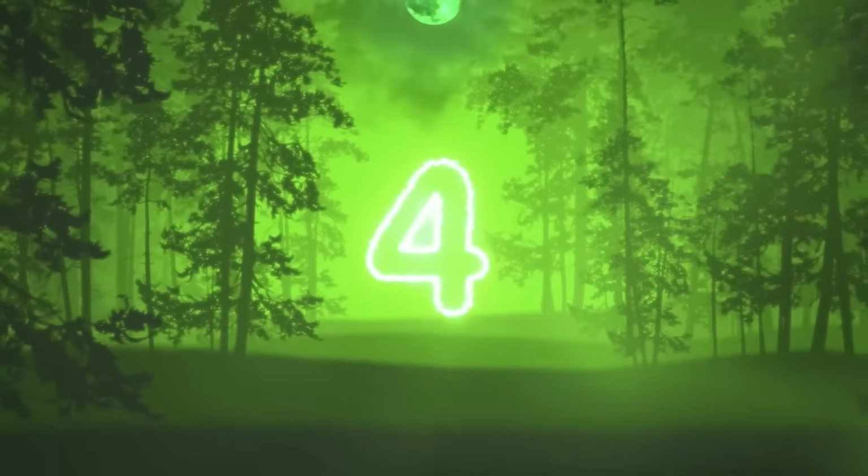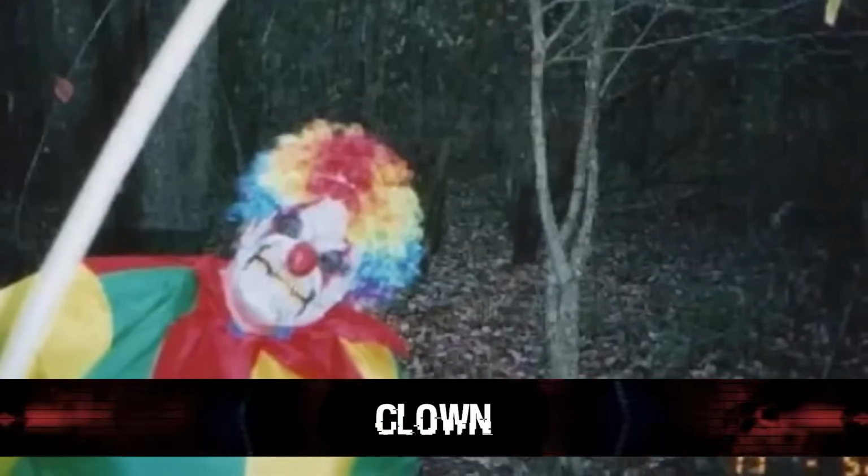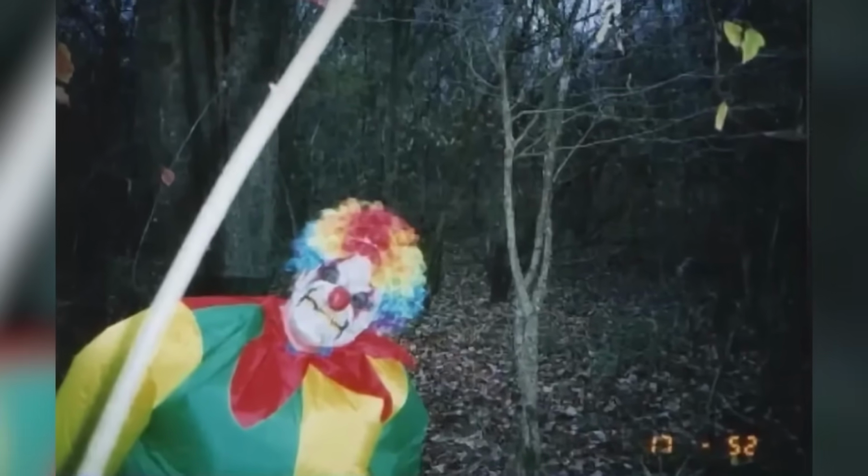Next up, we have the clown. These mysterious images have been floating around online since at least 2010. They could even have been taken before. No one is exactly sure. We're not even 100% sure where the trail cam photos were taken, so this could very well be a hoax. But if it isn't, and someone's trail cam just happened to snap a couple pictures of some mysterious man in a clown costume roaming around in the forest, then that makes these images very nightmarish.